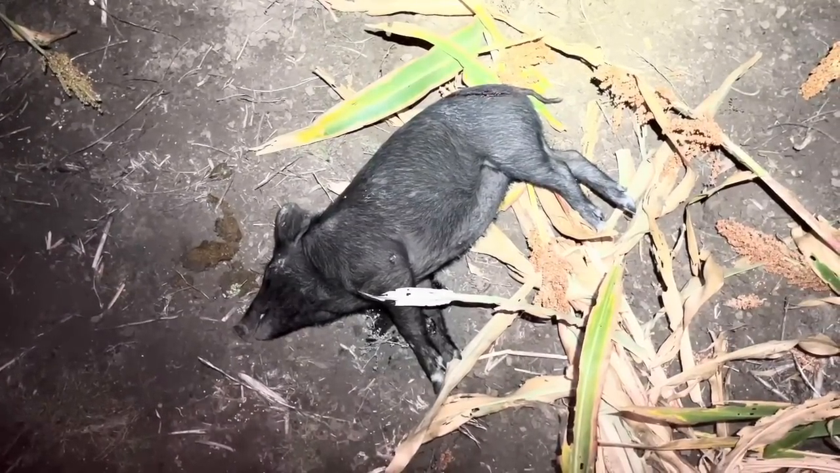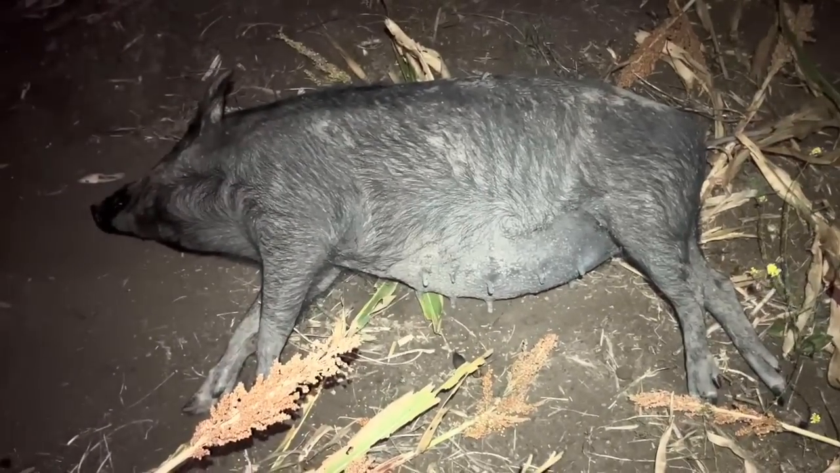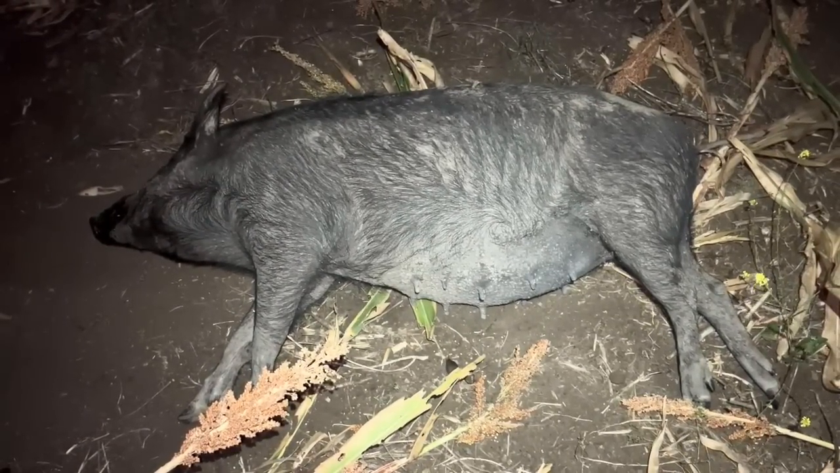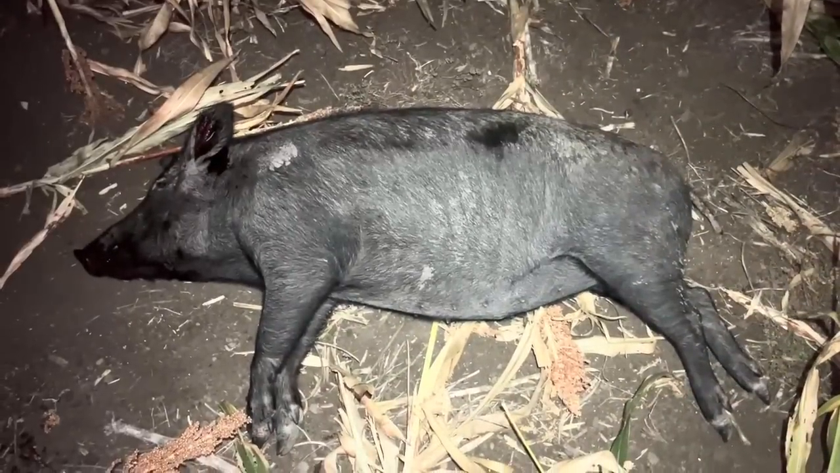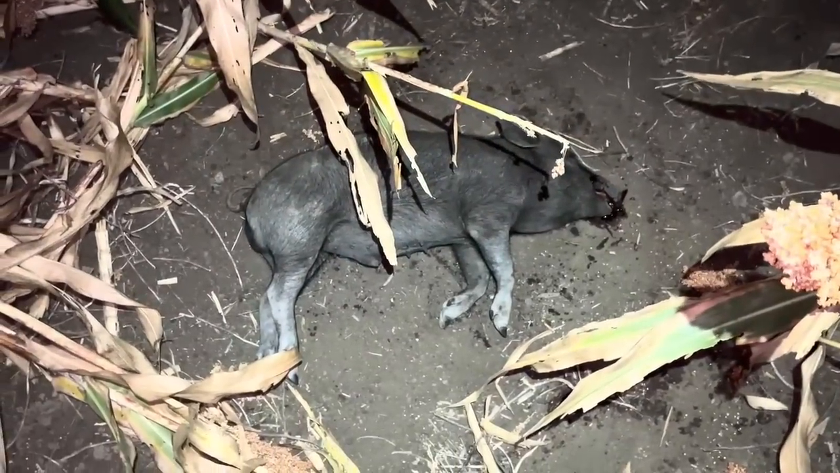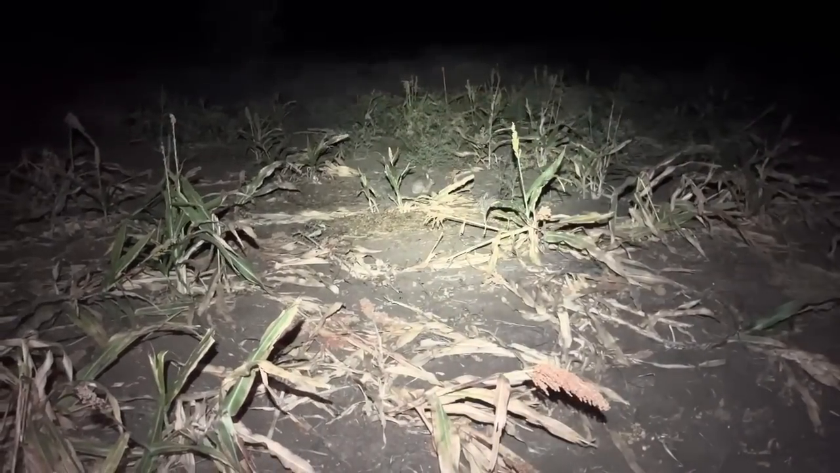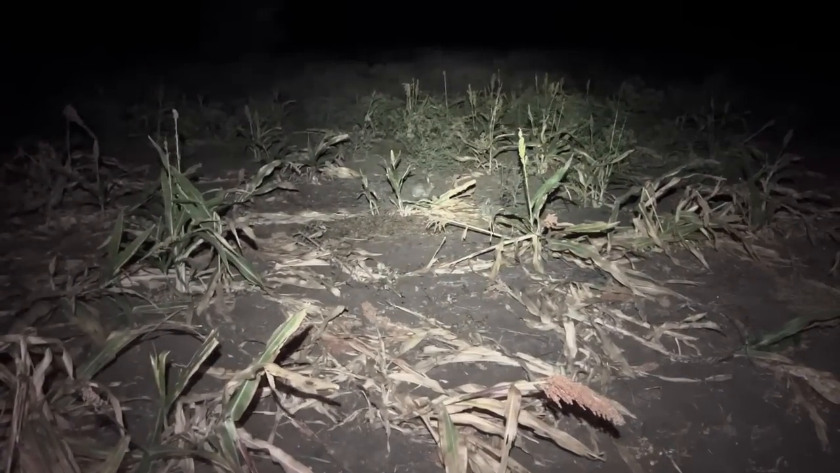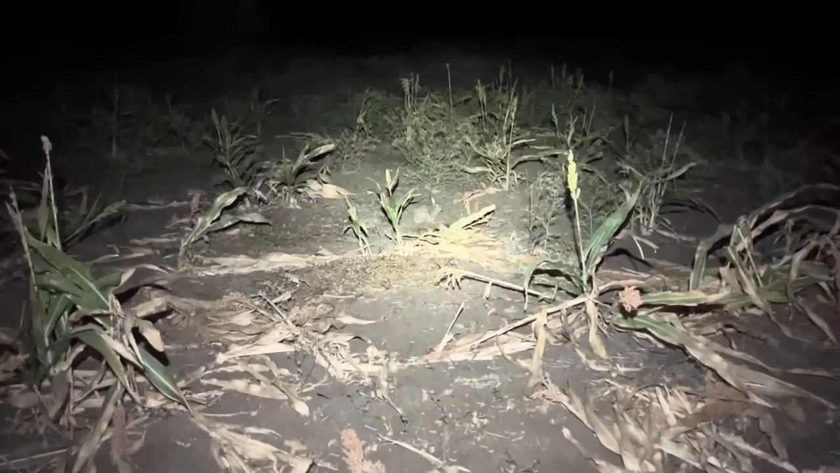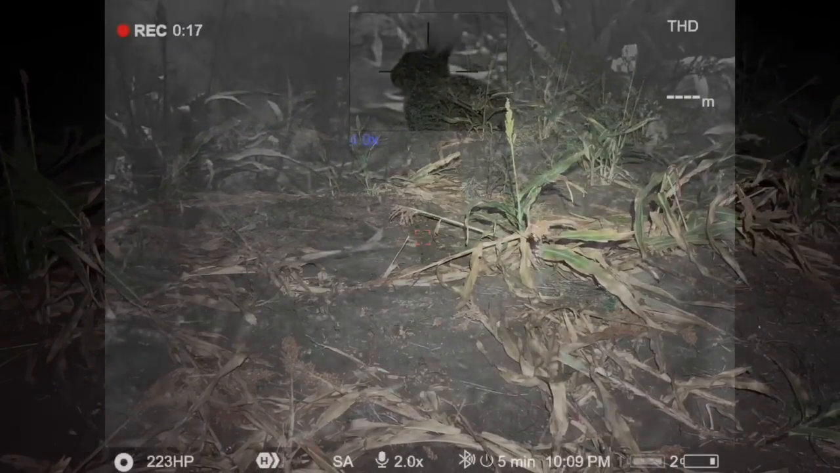Here's a little piglet. That's number 4. Another big sow. That'd be number 5. That'd be number 6. There's number 7. Little boar. Look at that. A little rabbit sitting there. I might just get the gun and shoot him.